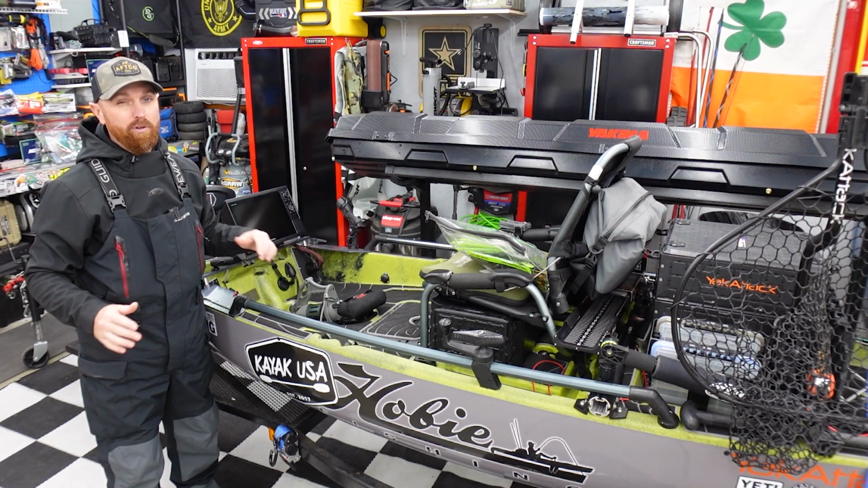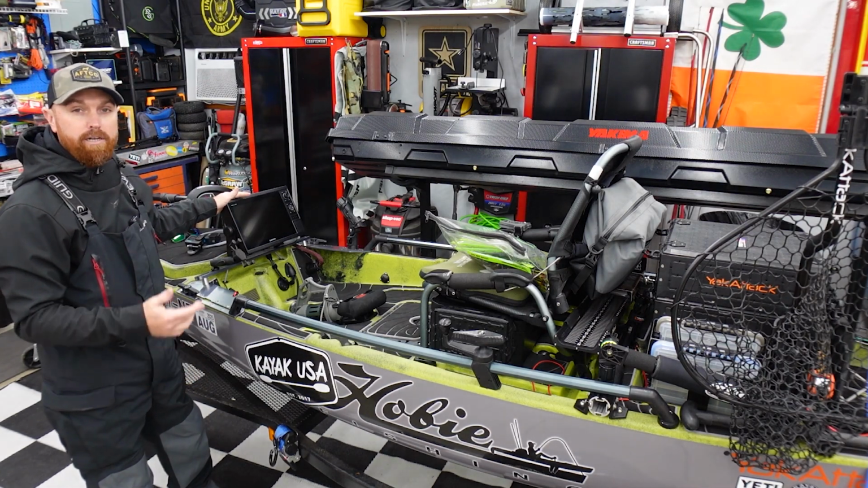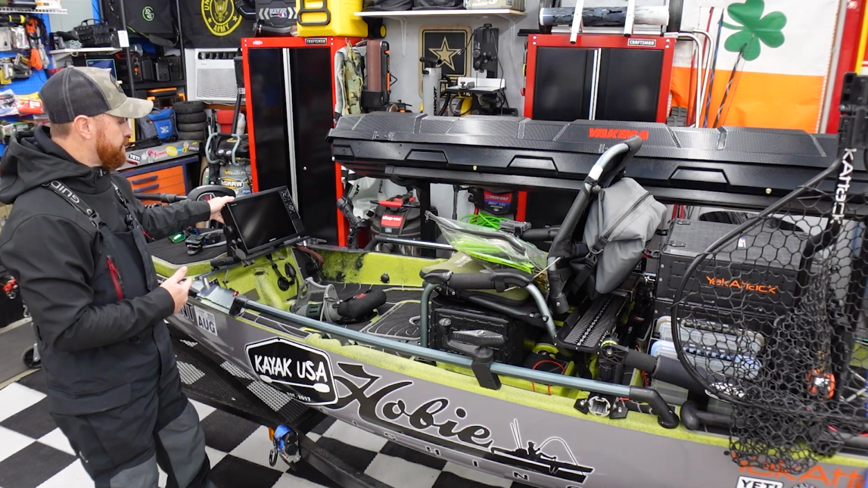It's super cold outside. I've only got a few hours to actually go out there and do some fishing, but I'm gonna test out my new setup with the Garmin 1242. I just installed this yesterday.